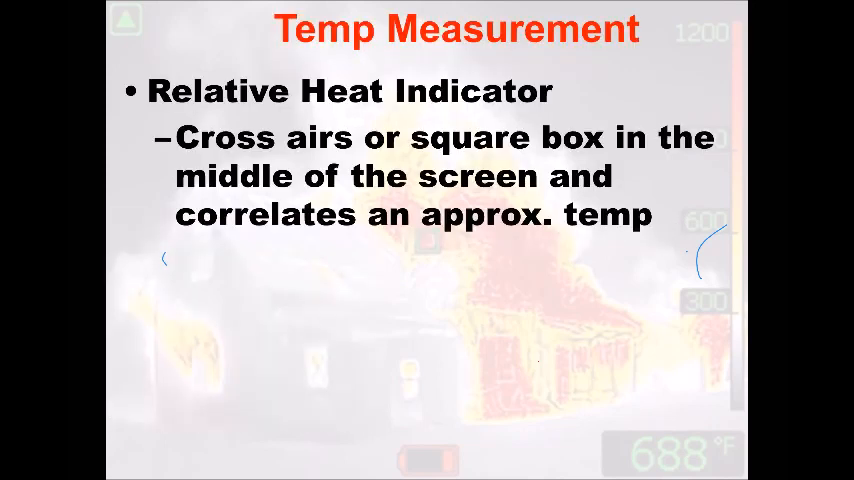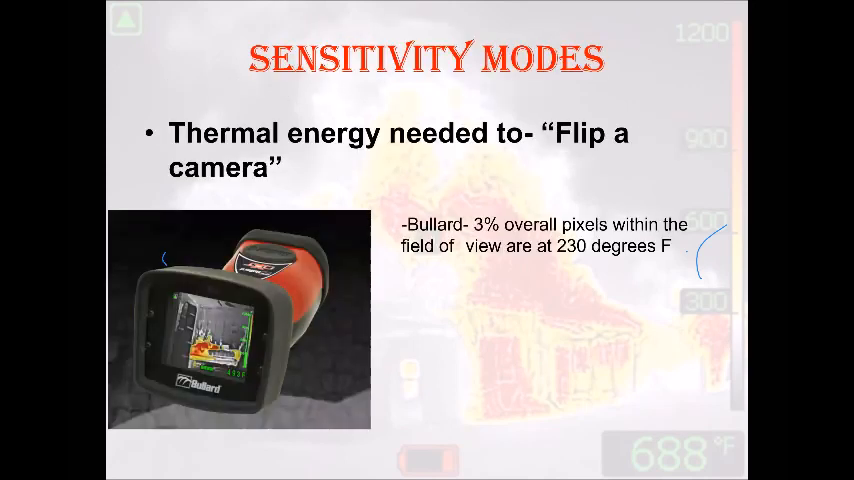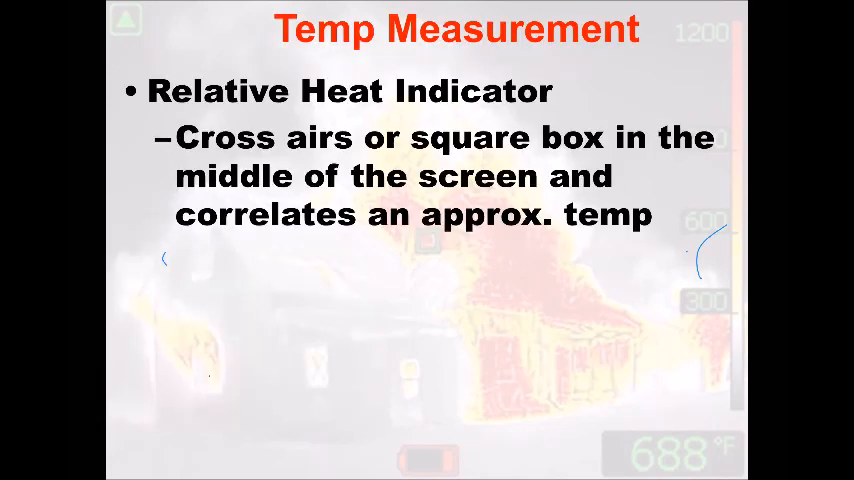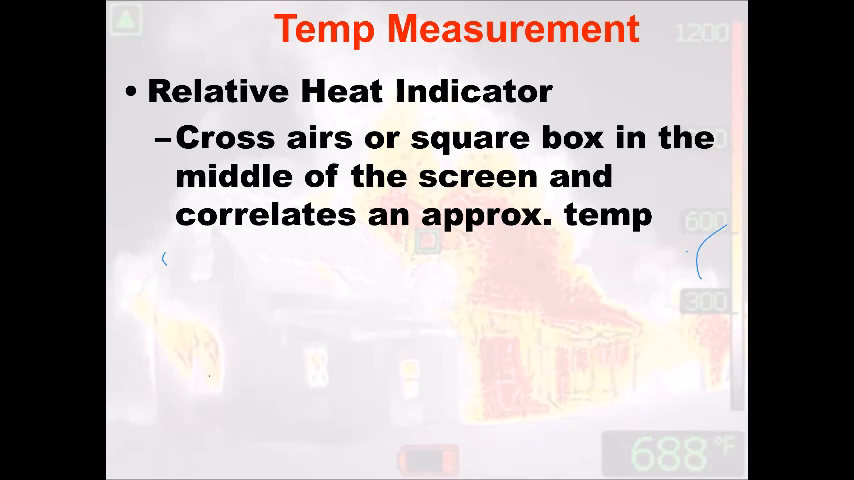So one of the biggest issues in the fire service is we rely on this number way too much on our thermal imaging cameras. We need to be relying on what the environment is telling us. What are the color schemes telling us? There are camera switch sensitivity modes and all those things. The reason why we cannot worry about or read the digital number itself is because every camera,